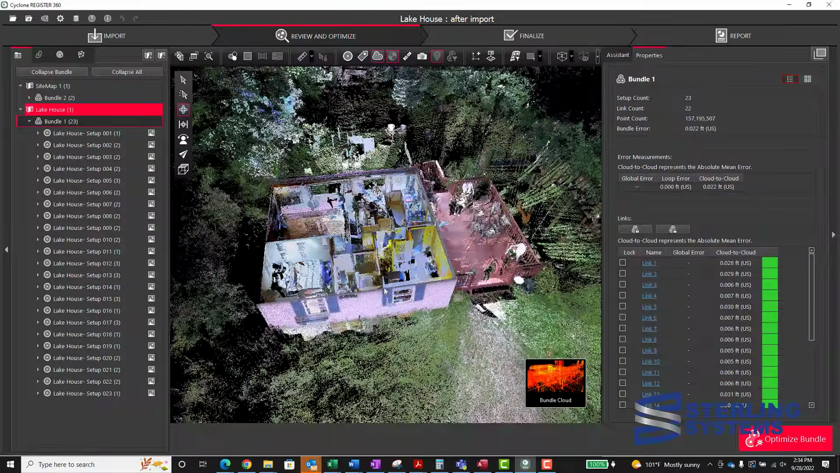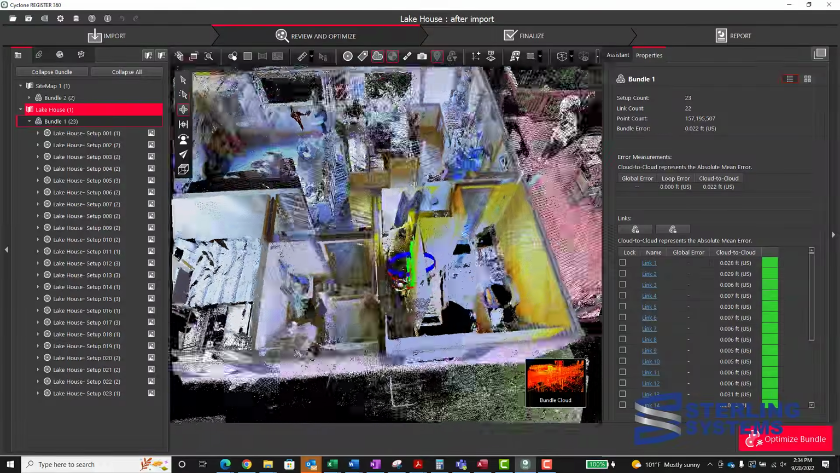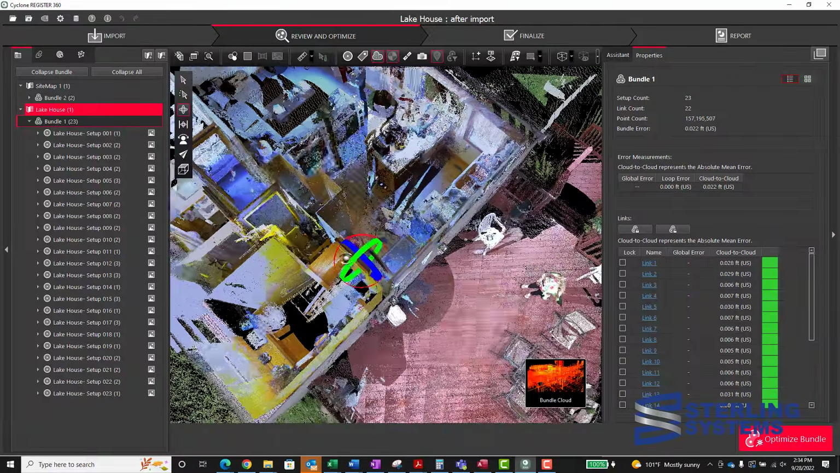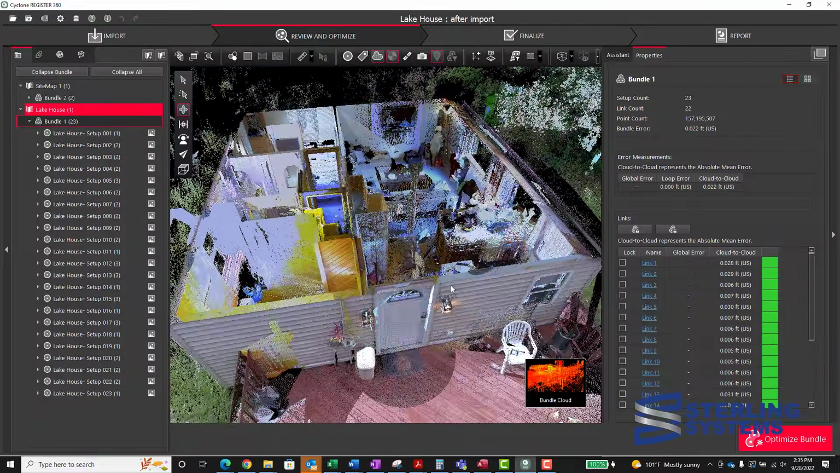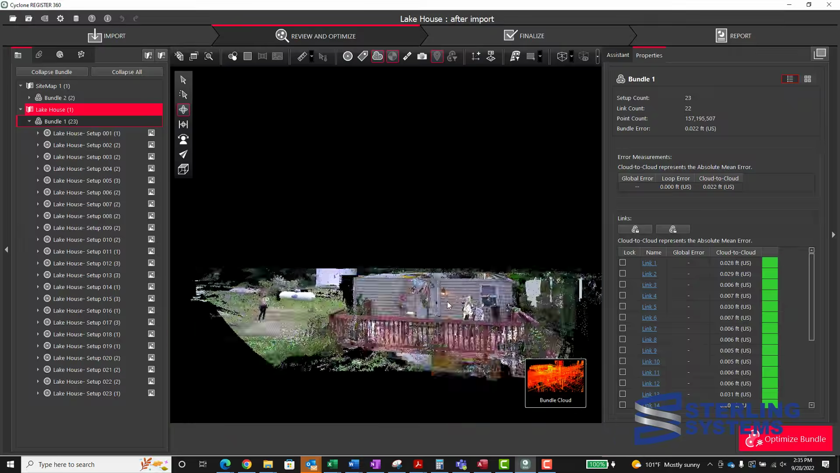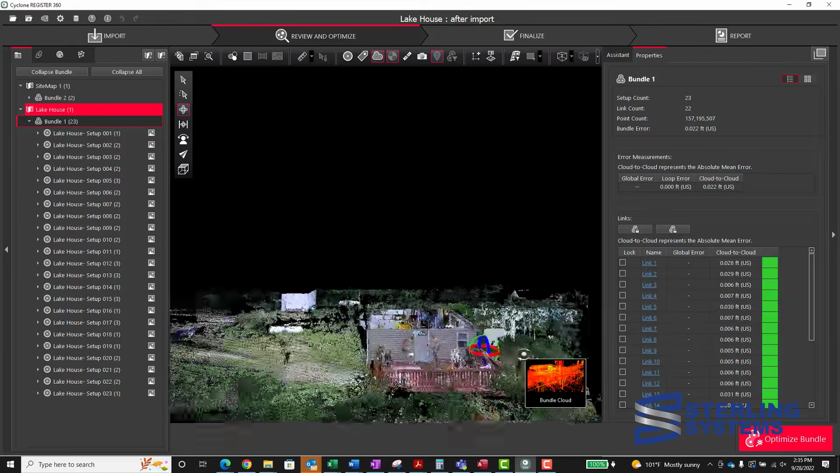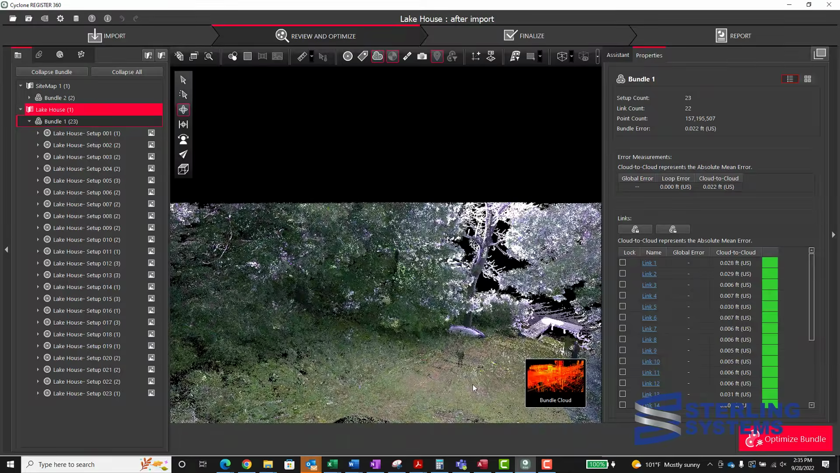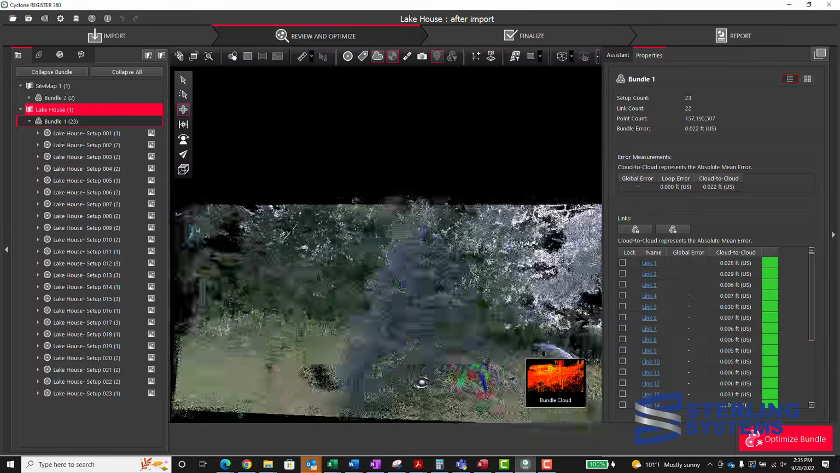And if we take a look at the house, we can see all the different rooms and even the basement at the moment. And the rest of the property going all the way down to the lake and to the dock.